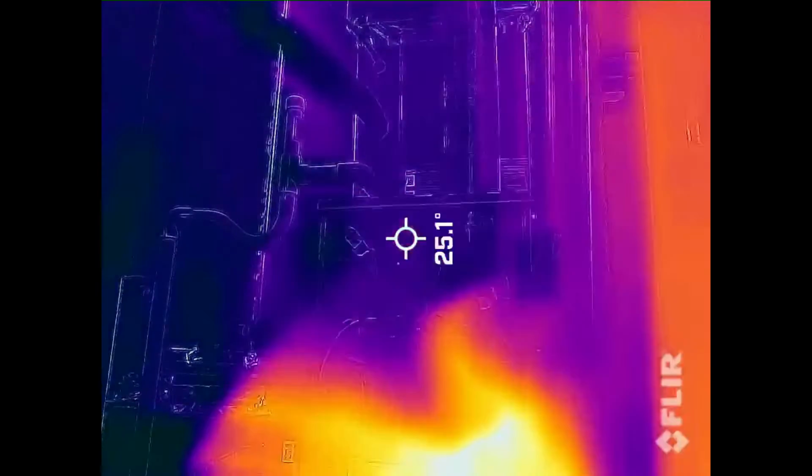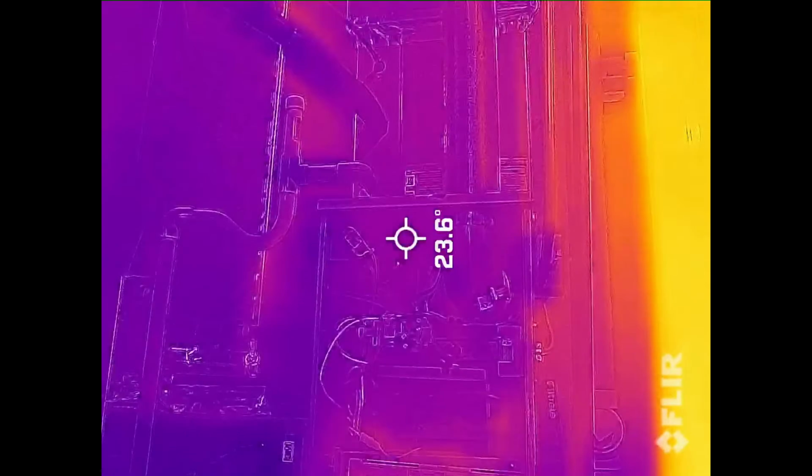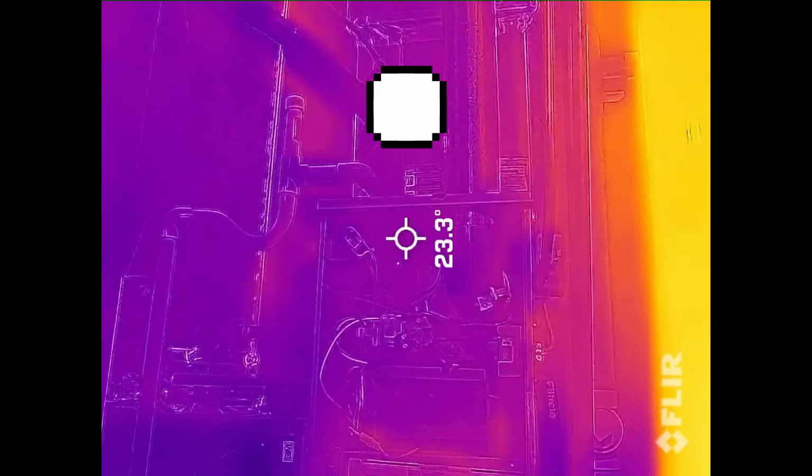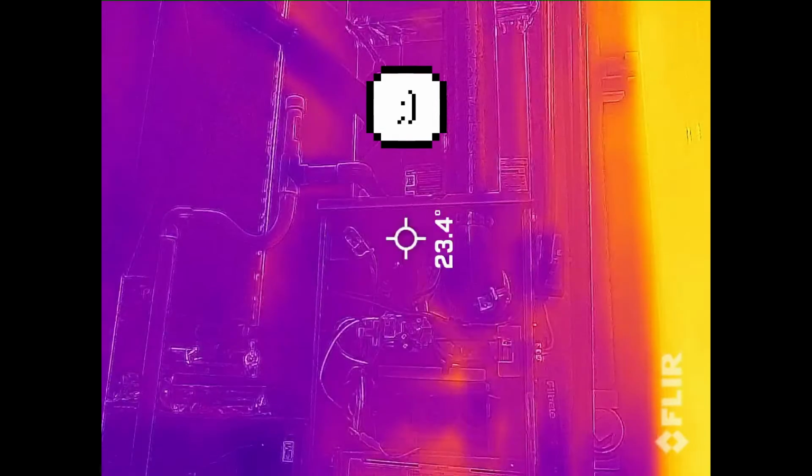Hi guys. Yeah, thermal camera. It'll look really cool. Anyways, I'm gonna go start it up. You can also see it through the ducts as well. Obviously, they don't quack. All right. Anyways, let's start it up.